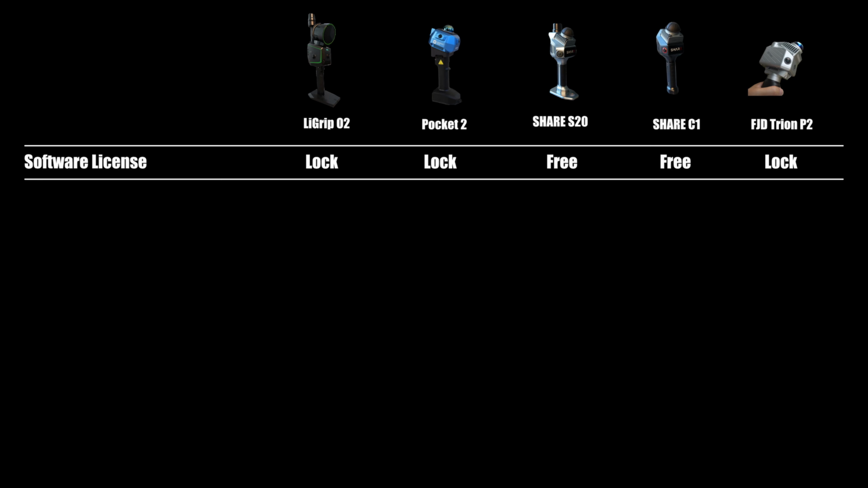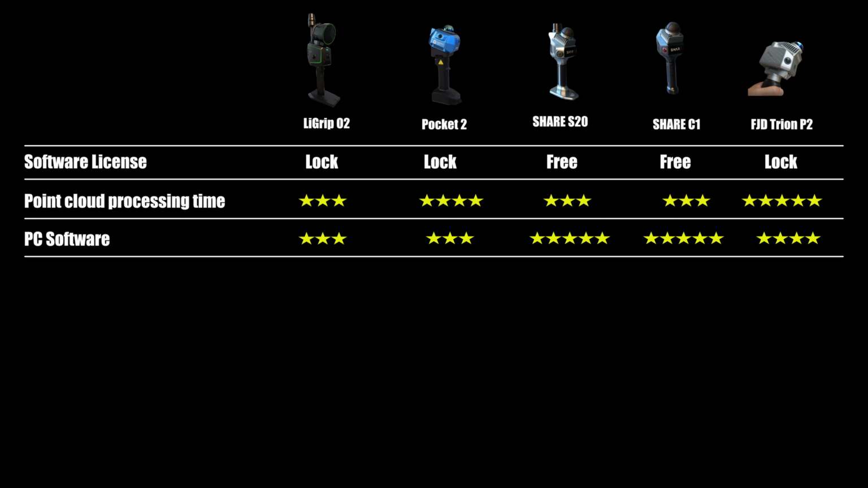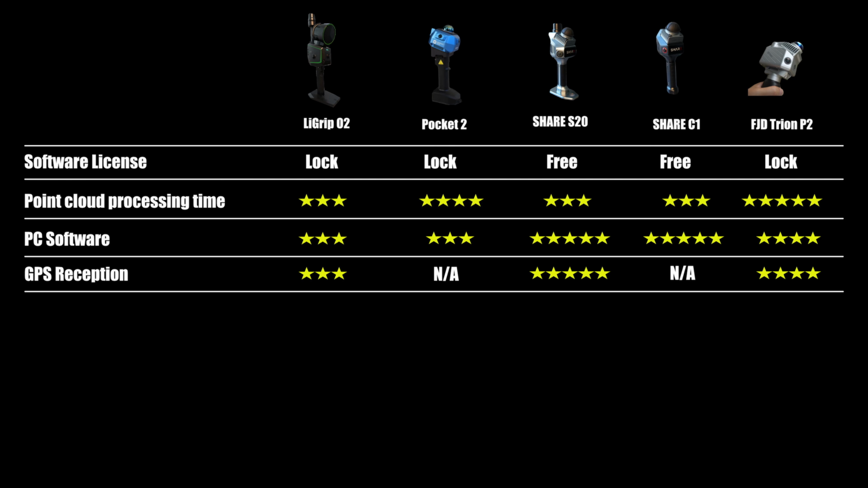The software license on the O2 is locked, but it can be moved from one PC to another without needing to contact the support. Point cloud processing time is decent, about as fast as SHARE with its latest update, though still not as fast as FJD. The Green Valley PC software has a user interface that looks like it's from the 1990s, and it isn't intuitive to use.